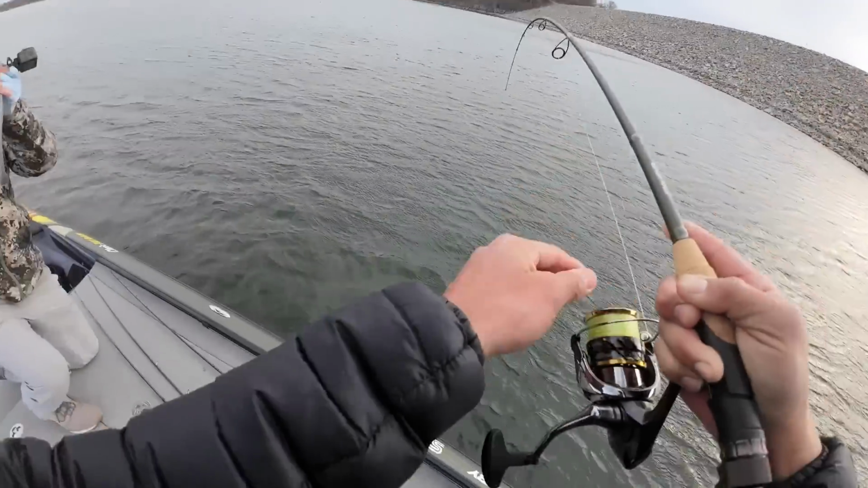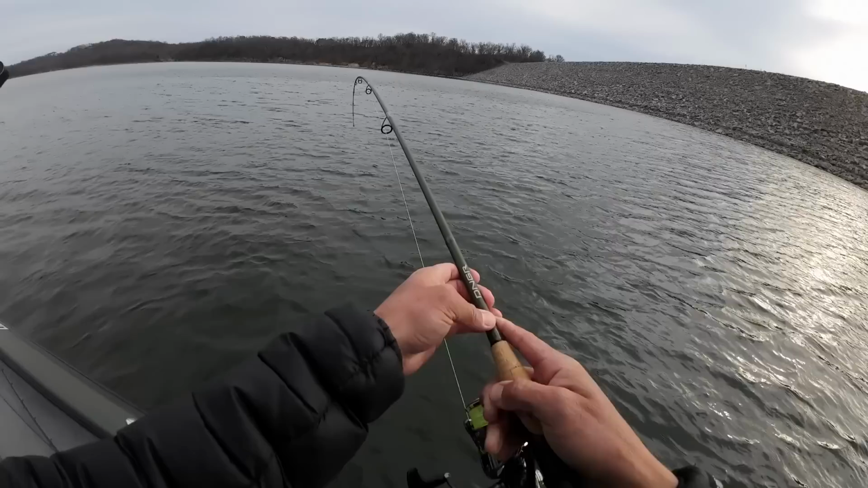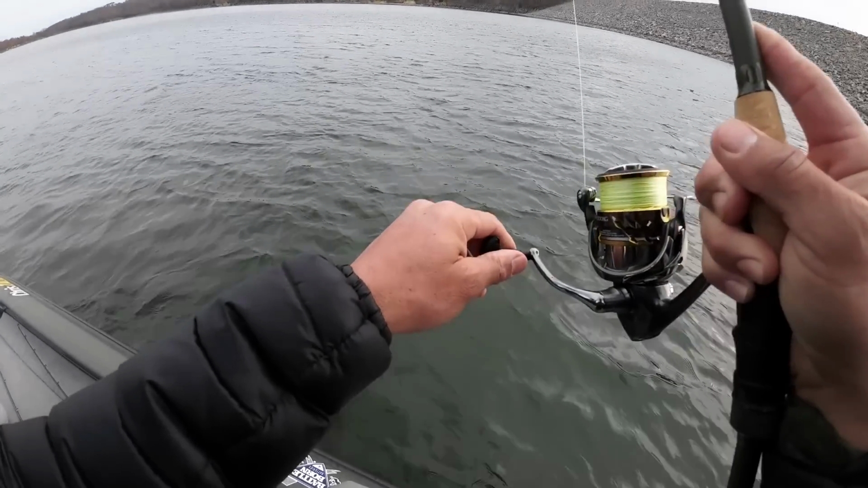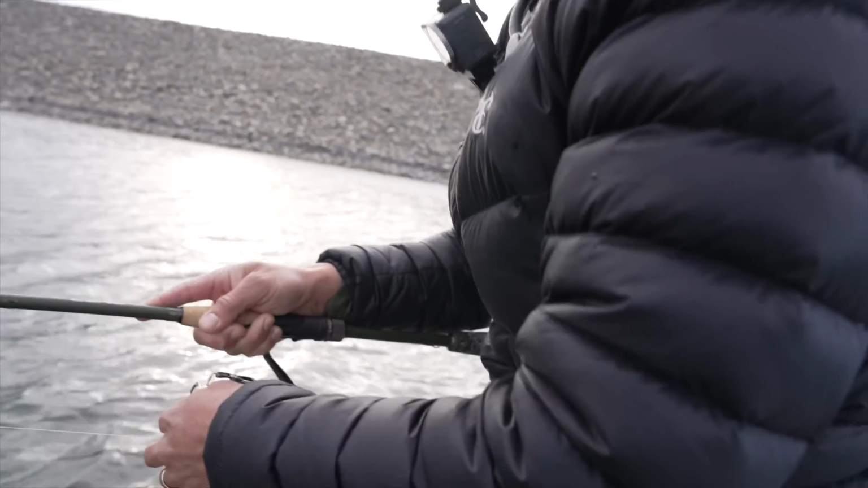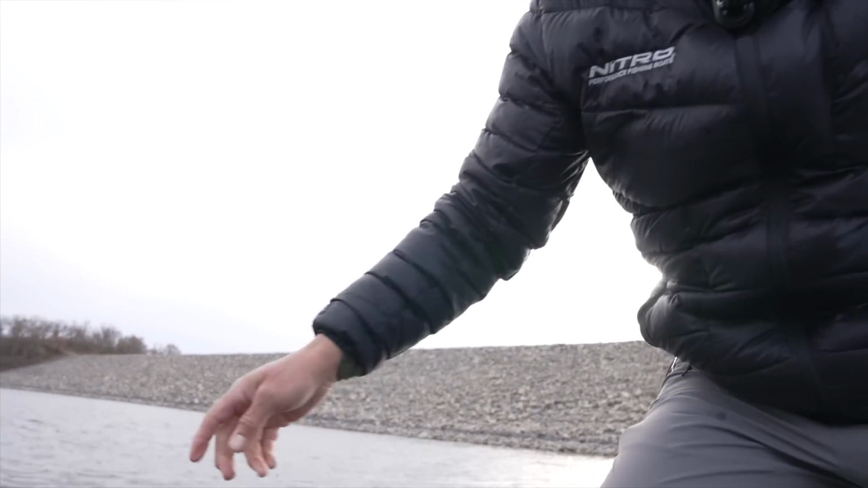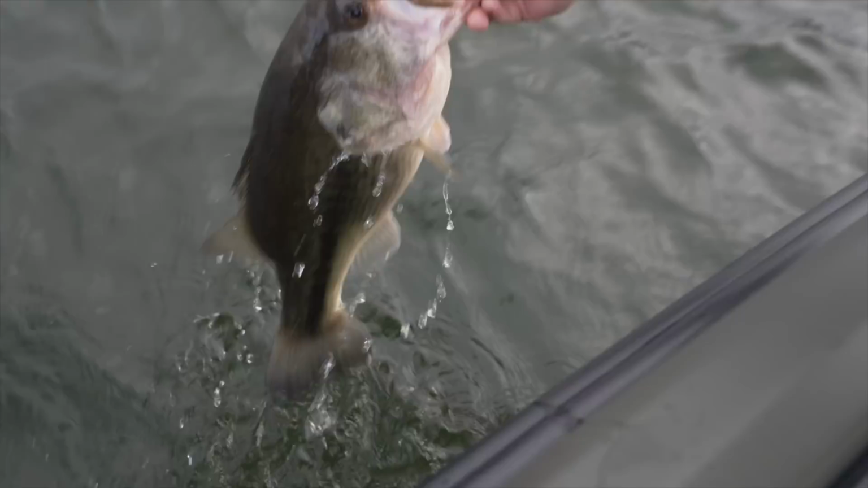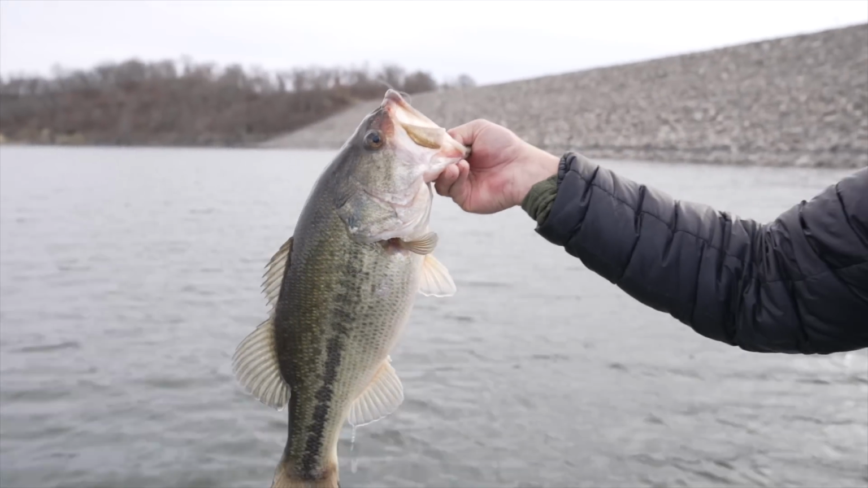Oh, wow. That was so freaking rad, man. That one came blazing up like a smallmouth. Oh, how big are you? Oh my gosh. There's 4 of them that big right there. Come here. That's awesome.